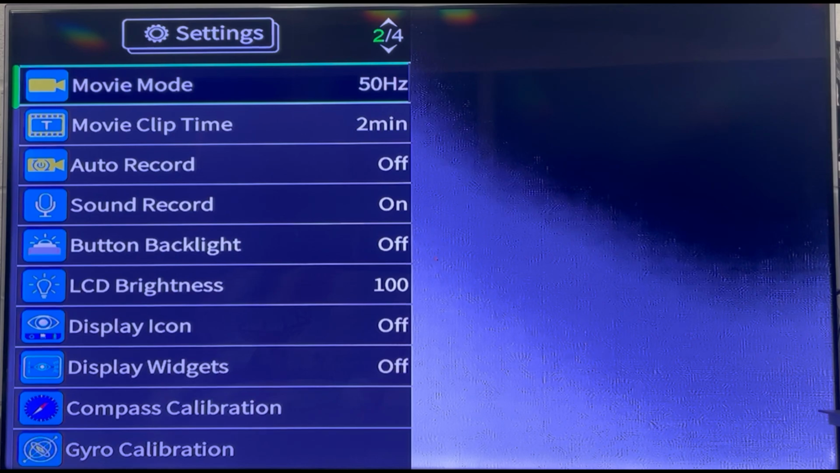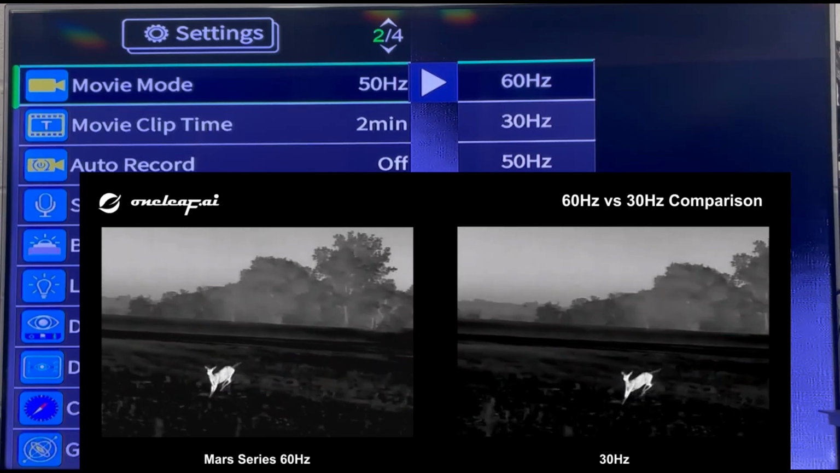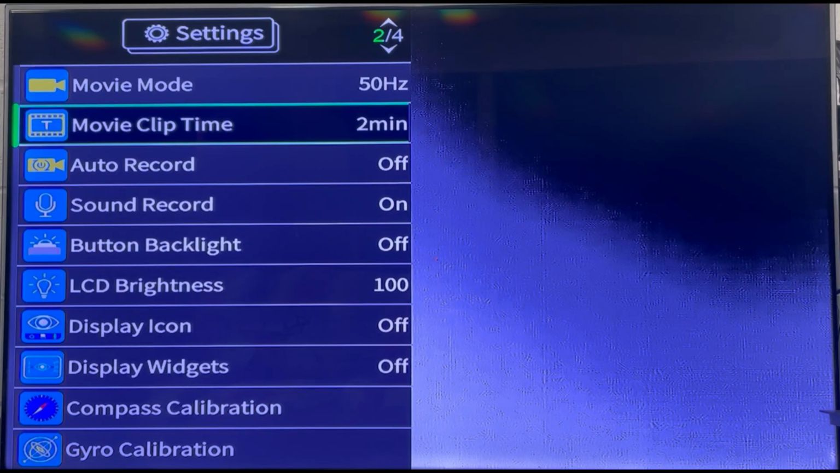Movie mode is the setting that sets the refresh rate of the device. The higher the number, the smoother the device tracks quick moving targets. Keep in mind that higher refresh rates consume battery life faster. Movie clip time is where you select how long the clips that the device records are. You got 2 minutes, 3 minutes, 5, and 10 as options.